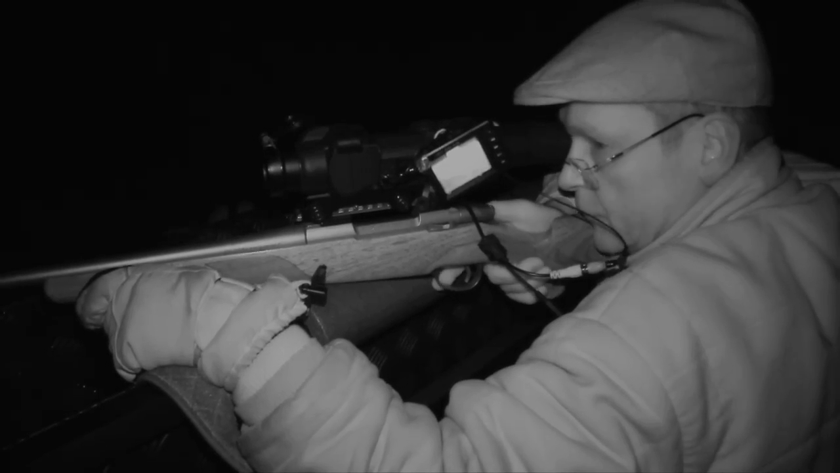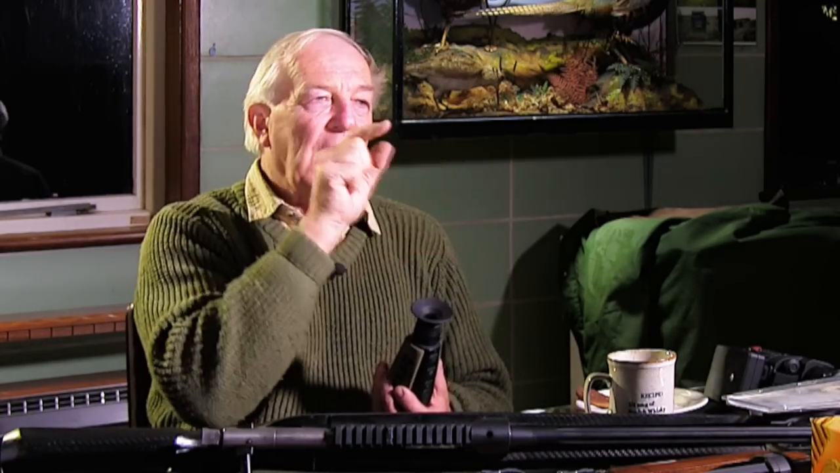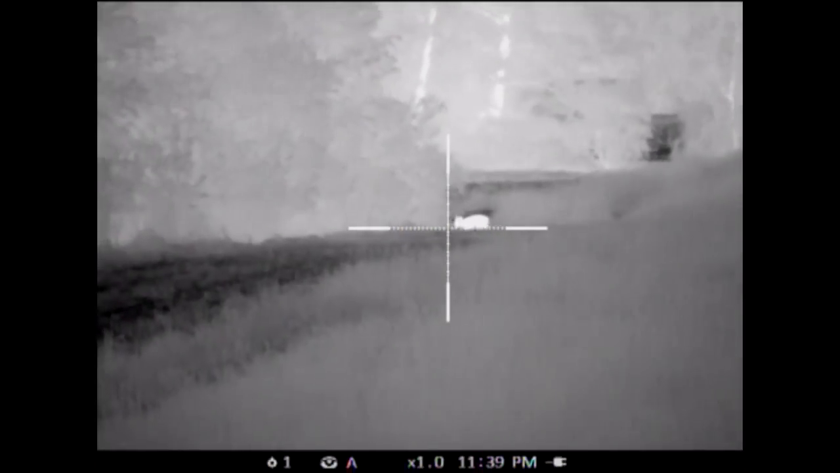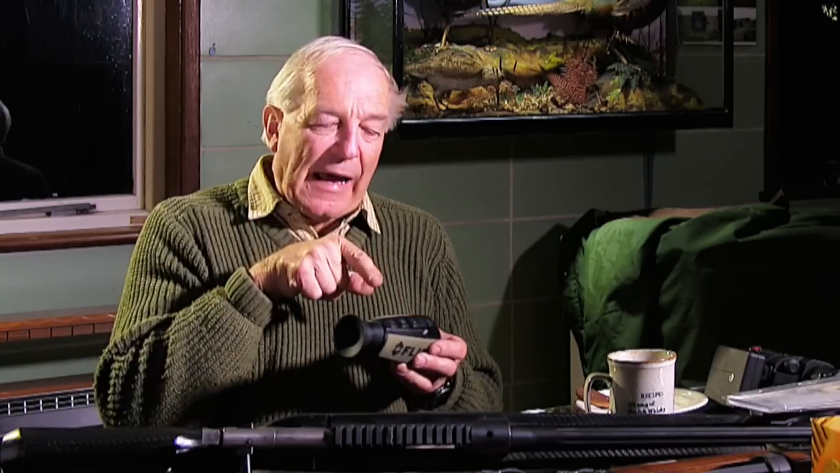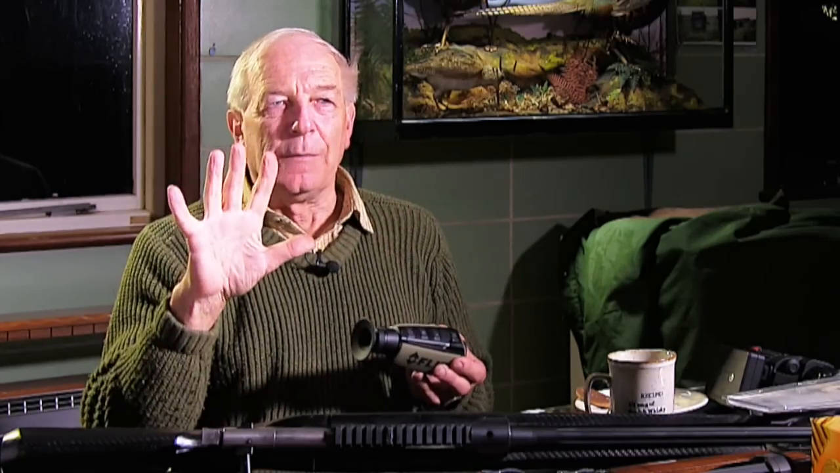The white is really good for giving you shades of heat on an animal. So if you look at a fox, you can see the coat's working well and it's sort of more brownish, whereas you look at a muntjac, it glows and you can see fairly bright all over and very light inside the legs. If you go over to black, now black is brilliant for giving you an outline, whereas white is a bit fuzzy, but gives you more contrast within the animal.